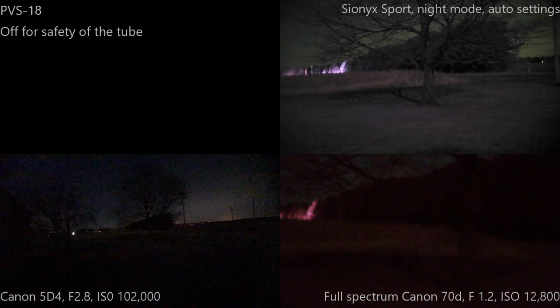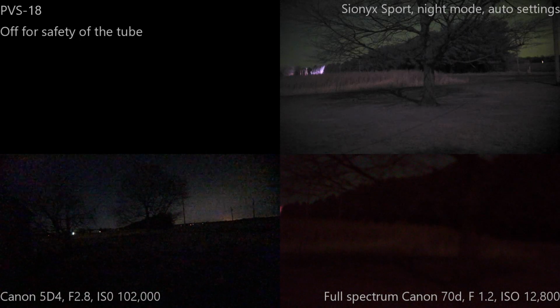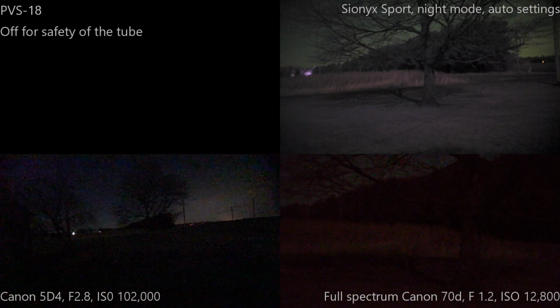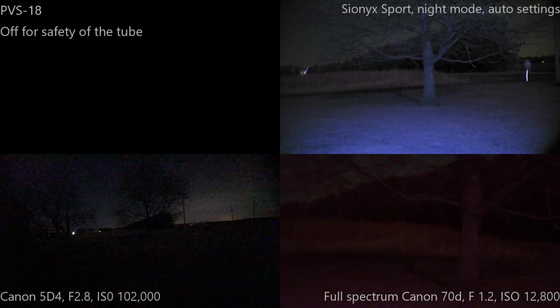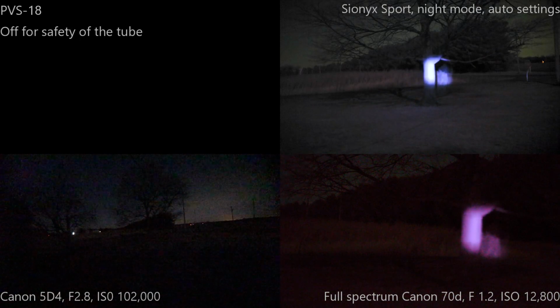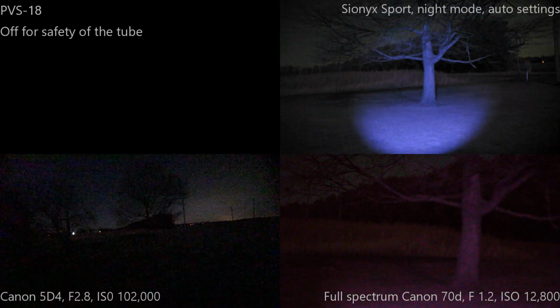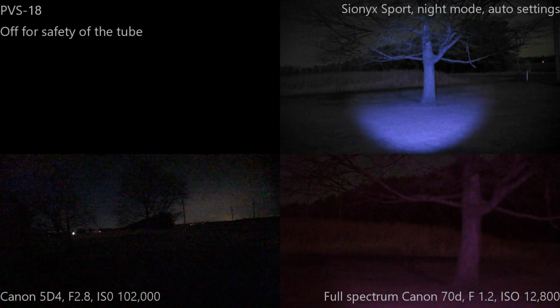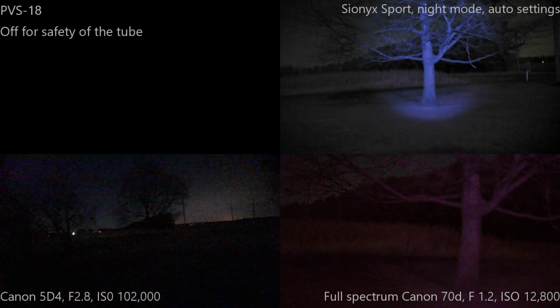Anyway, funny enough, the 70D can now see, which is kind of what I expected, but I thought it would be so much better than it is. I mean, that is still not picking up the light the way I thought it would. I mean, it can now if I'm focusing the flashlight, but the Sionyx is so much better.